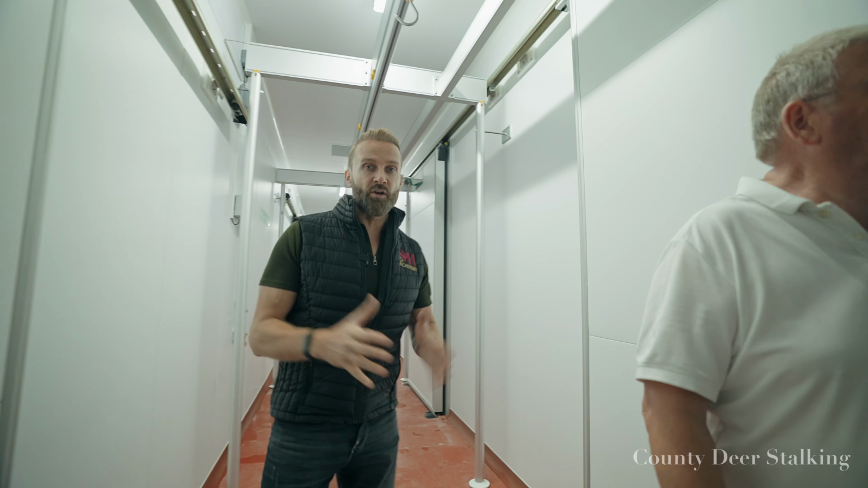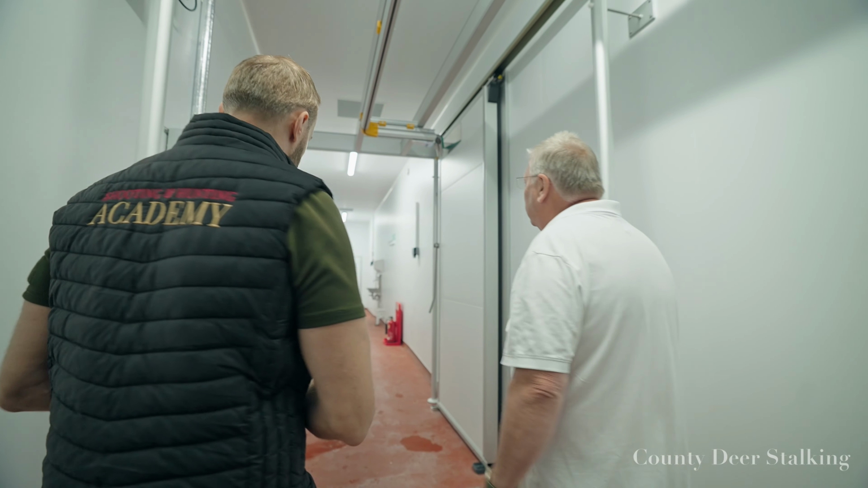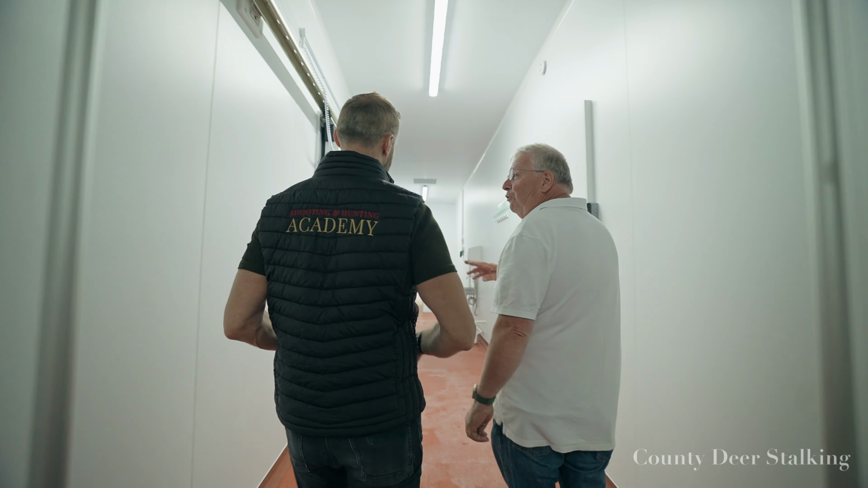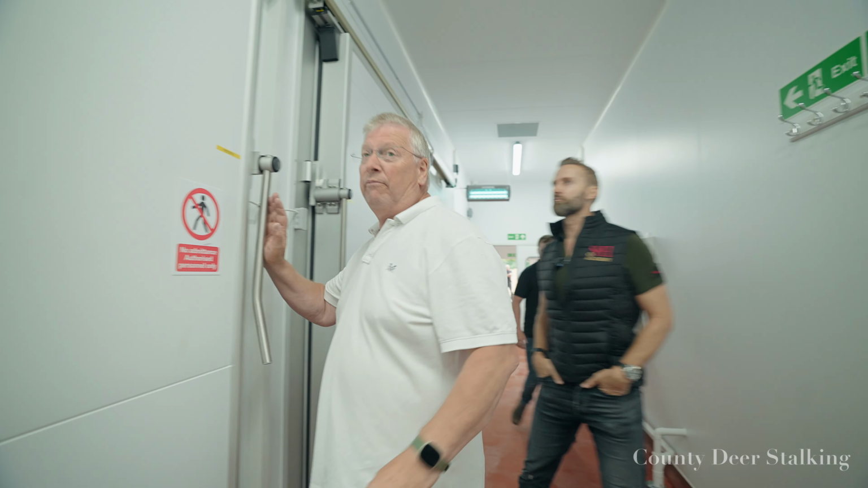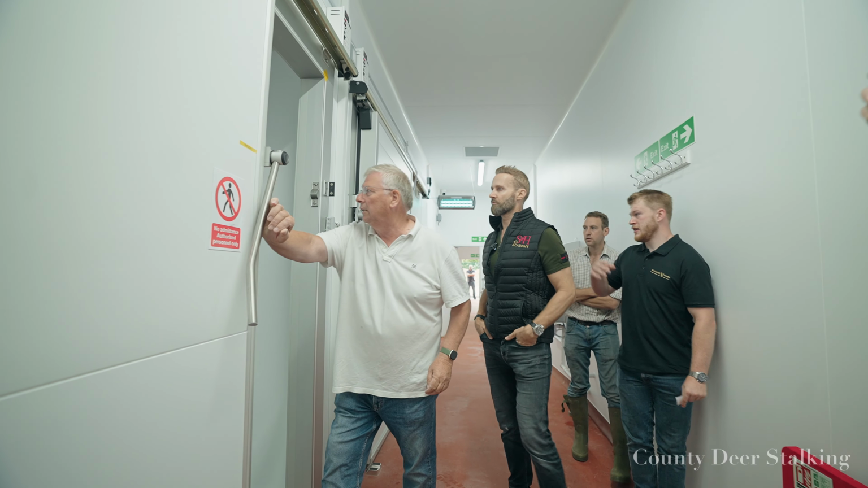Okay, so we're now going to wander on a little bit further, and I think, Andy, you're going to show us the freezer section, which is pretty impressive, isn't it? So we've got two freezers, identical. One could be brought up to, say, 0 degrees centigrade, kept fresh, but this is for frozen, minus 18.